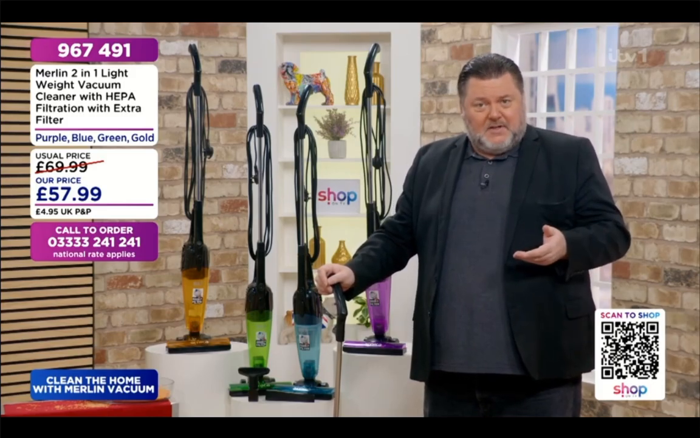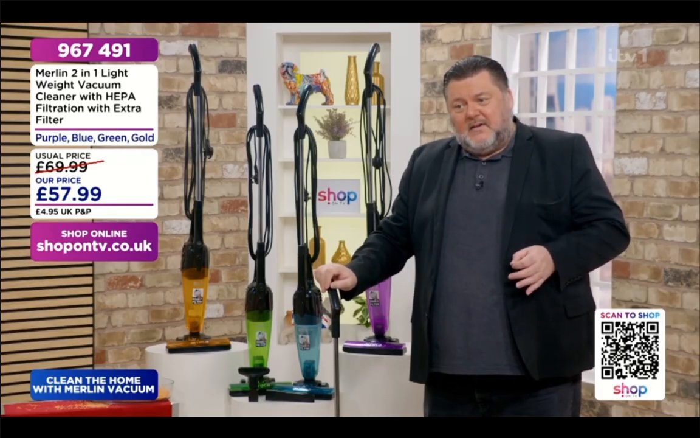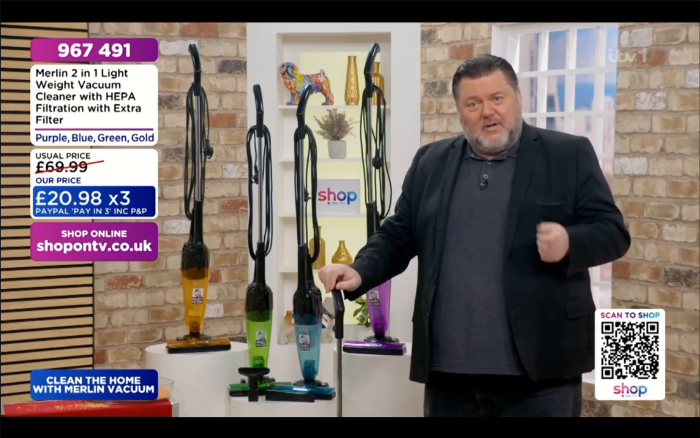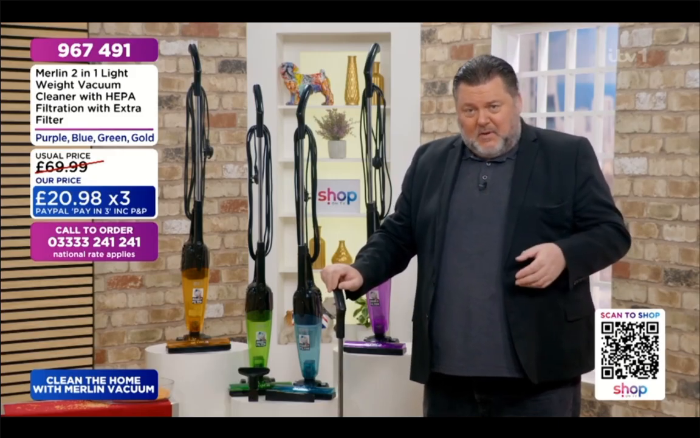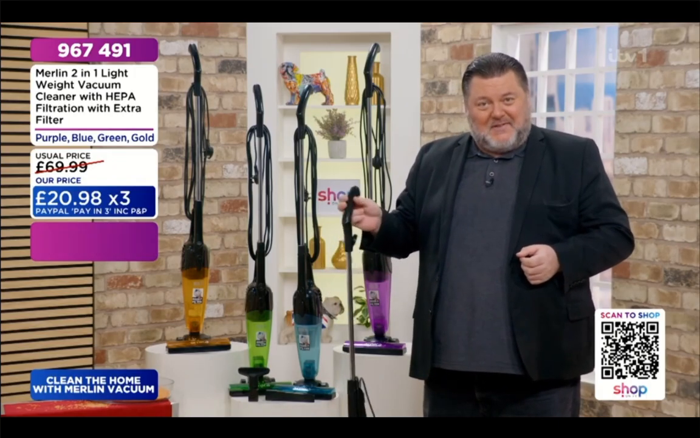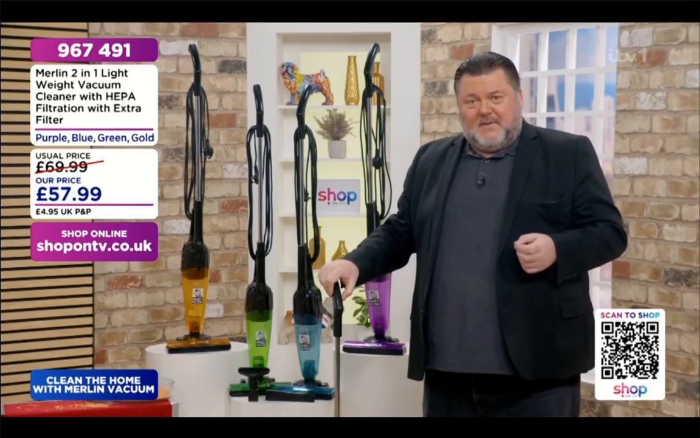At the end of the day, it's about how well they pick up the dirt. But with this, when you've got sheer power, it's like, yes, you can bang in a big nail with a small hammer if you use a certain technique or take your time. But there's no substituting a big hammer for getting a big nail into whatever you're banging it into. I hope my analogy stands correct in terms of what I'm trying to explain to you here. For $57.99, this is the best game in town, I think.